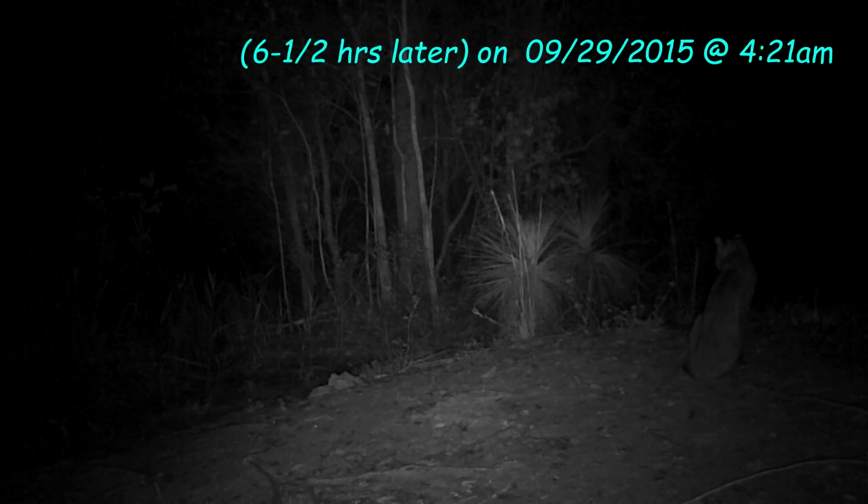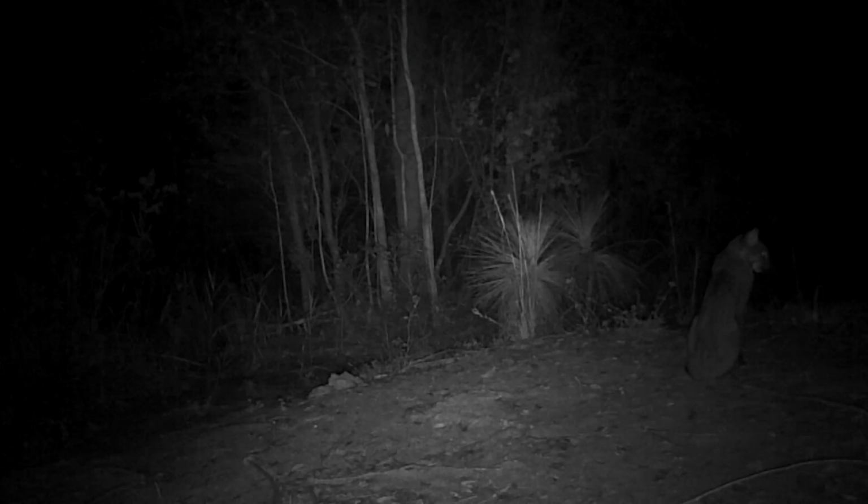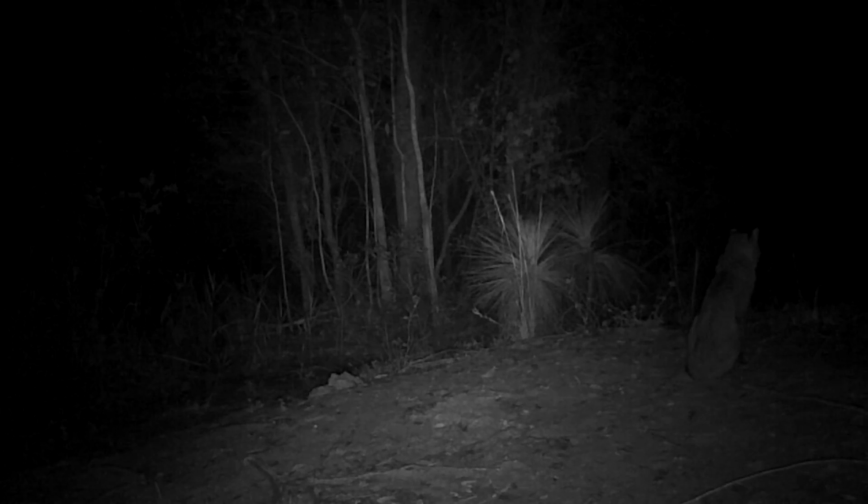And then we got this panther. This is the following day, and this was kind of a surprise. Hadn't seen one of those before, and that's a Florida Panther. It looks like a young one. He lays down, he or she, I can't tell which it is.